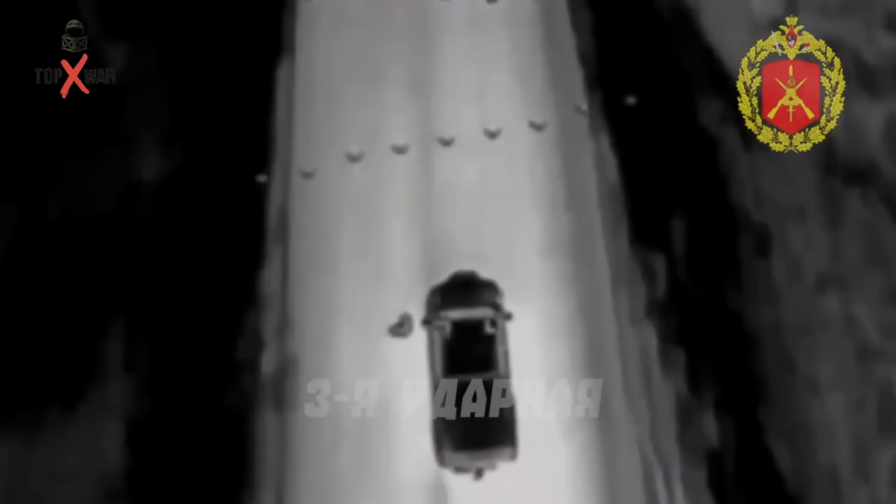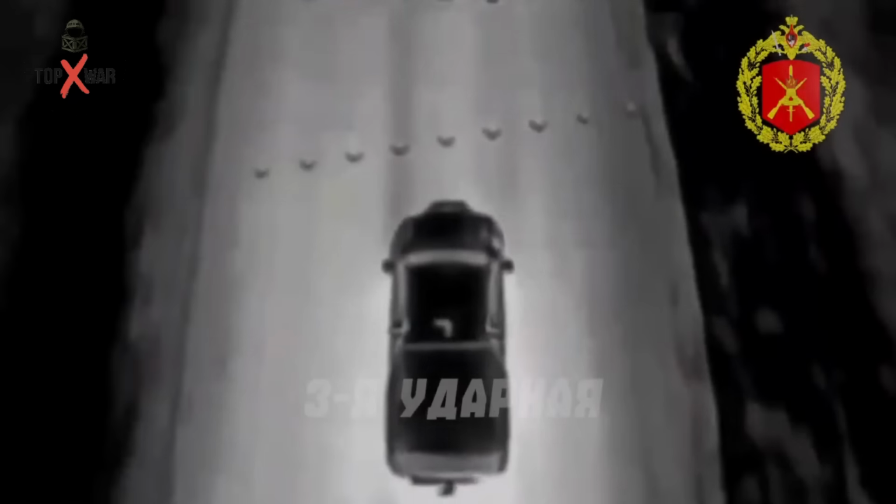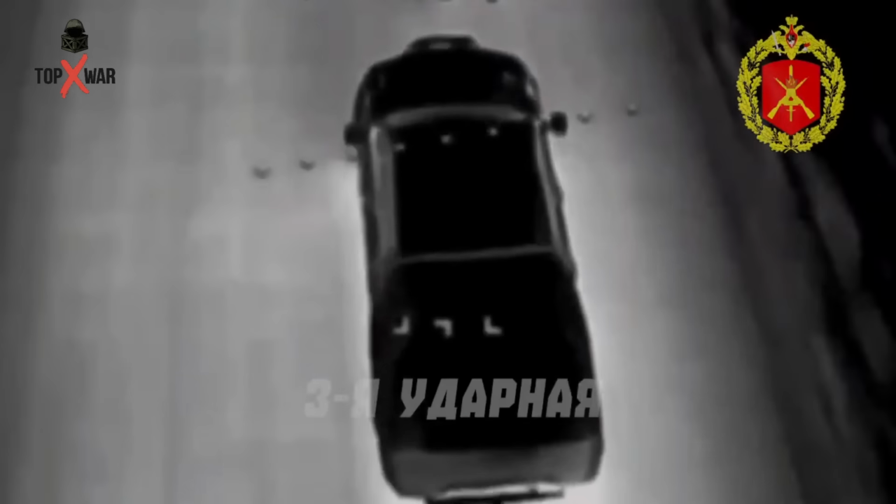Operators of unmanned systems from the 2nd Artillery Brigade used an FPV drone to destroy a pickup truck carrying Ukrainian fighters near Zakotny.